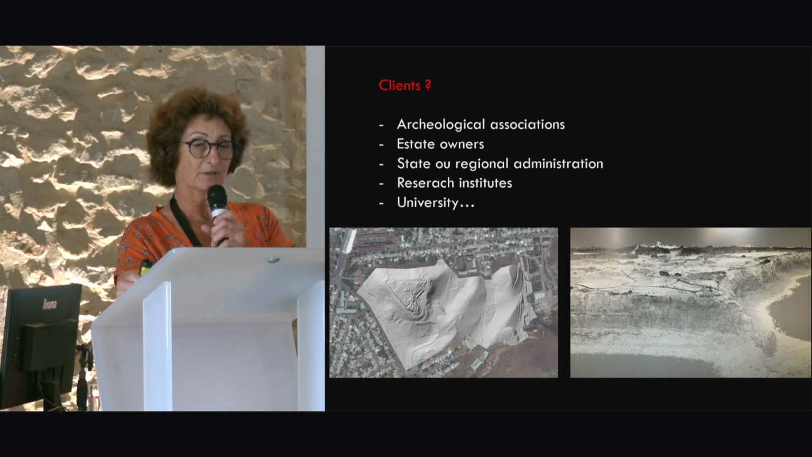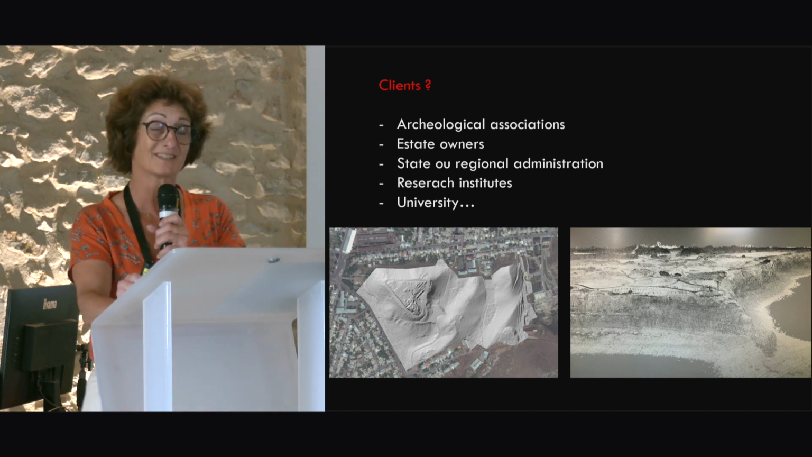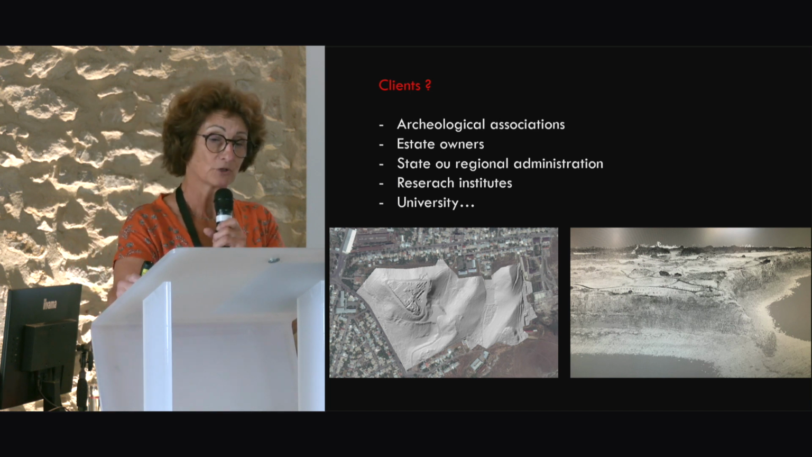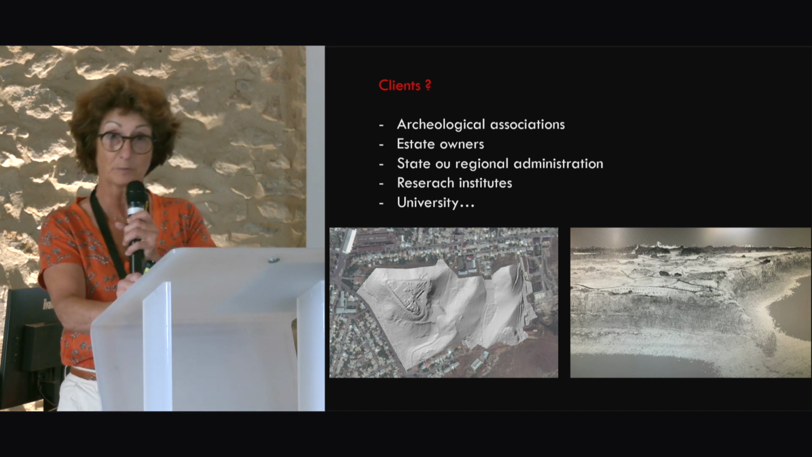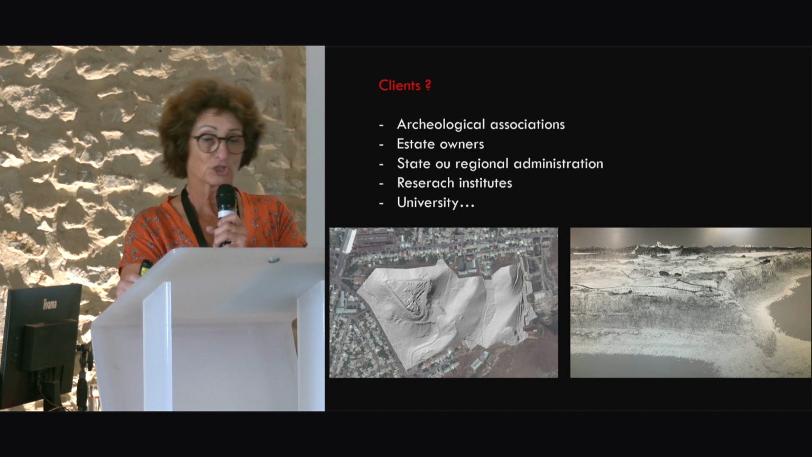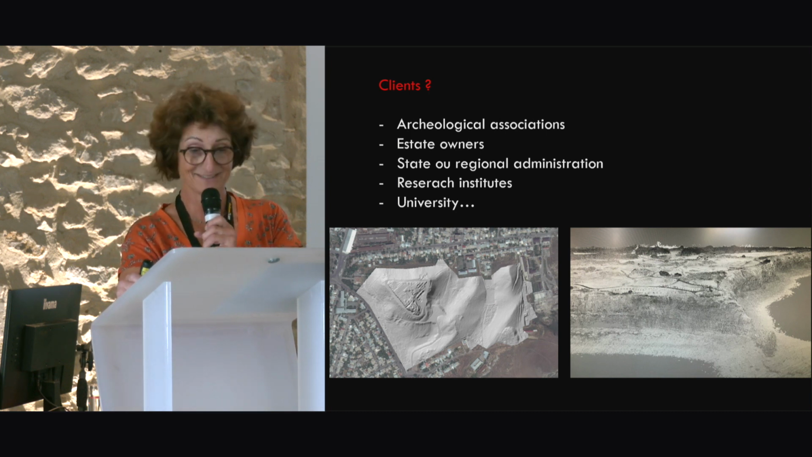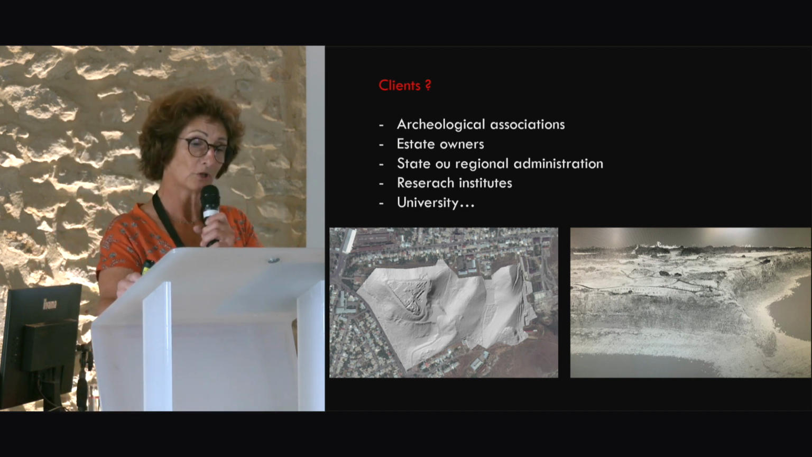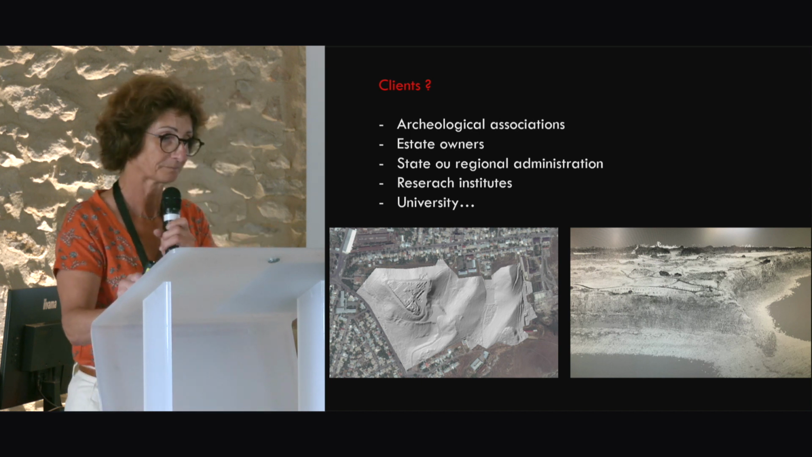Whether they are clients belonging to associations, universities, research institutes, or administration, French administration for example, they are usually familiar with drones to make photo reports or photogrammetry of their excavation. Some interpret aircraft LiDAR data. Some use GIS software or point cloud editors, but quite few, actually, on average.